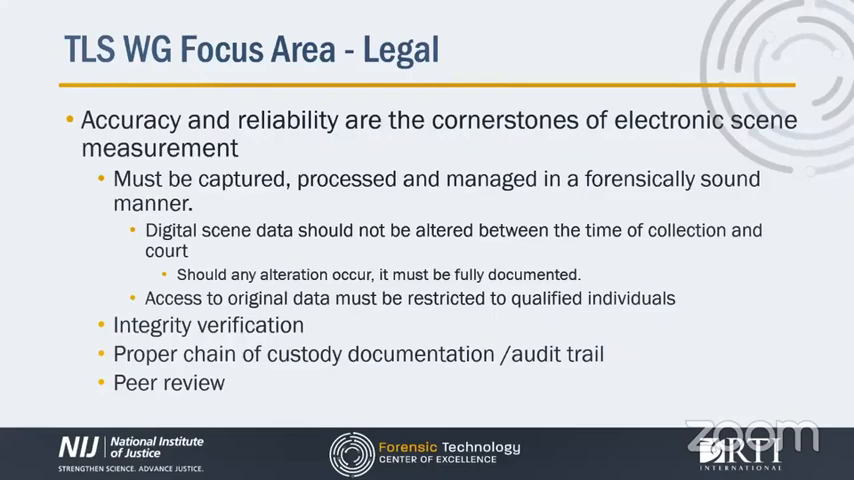Integrity verification is an essential precondition. Proper chain of custody documentation requires an accounting of the chronological history of the evidence, with all steps from creation to presentation noted. Therefore, a comprehensive audit trail recording the digital lifespan of the measurement data should be maintained and available for review. A further consideration regarding the evaluation, interpretation, and presentation of TLS data is that of peer review.